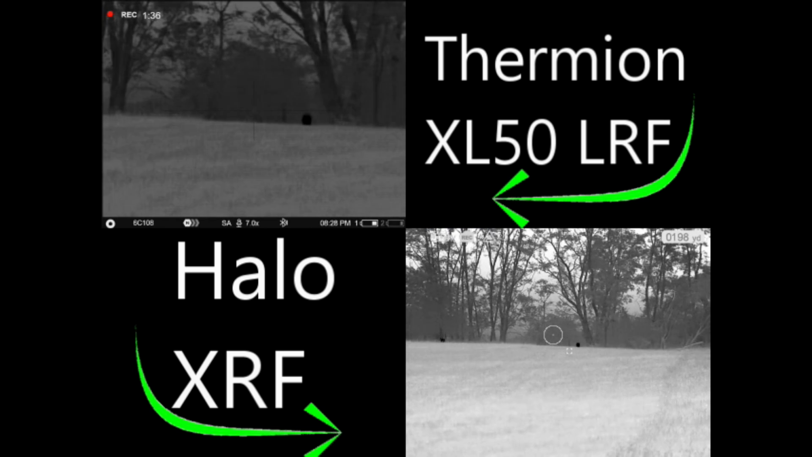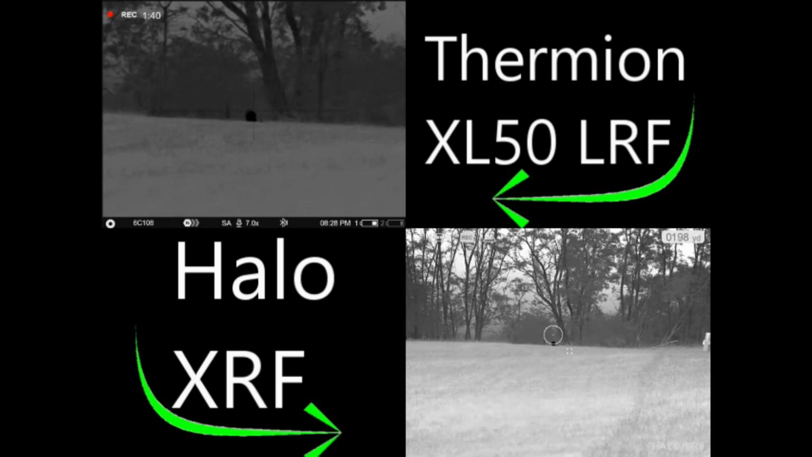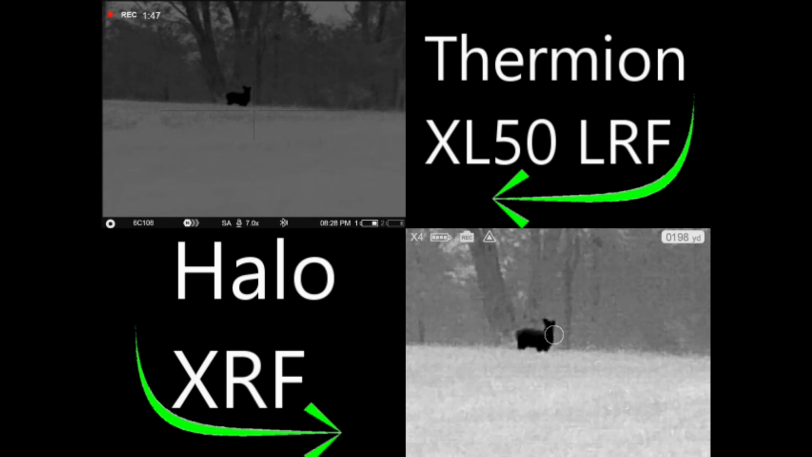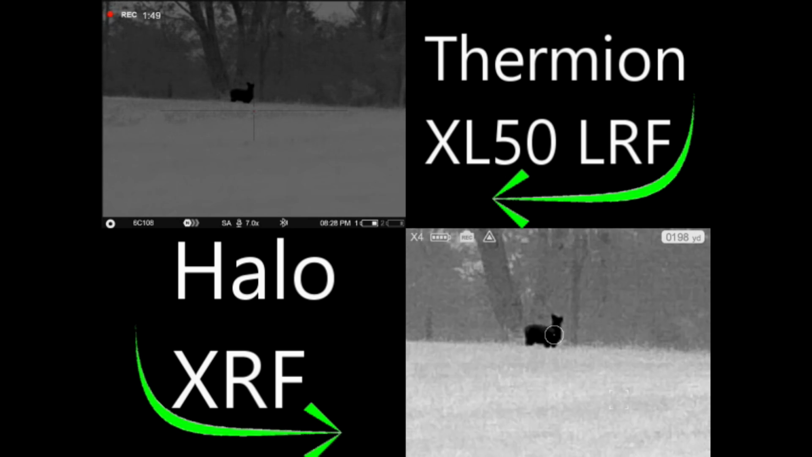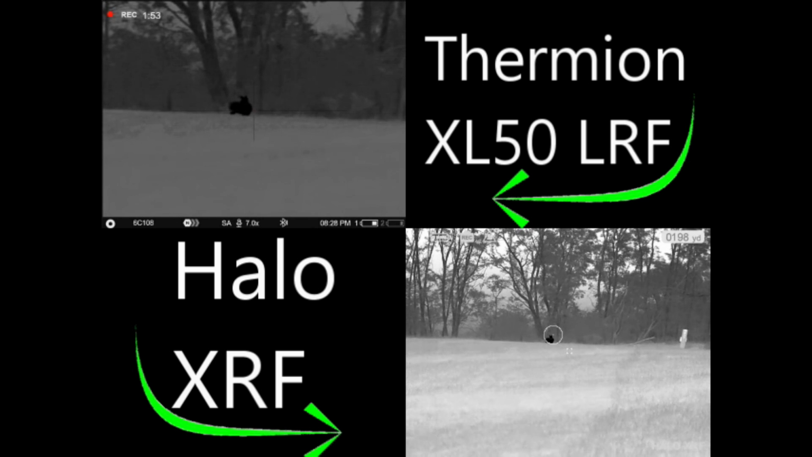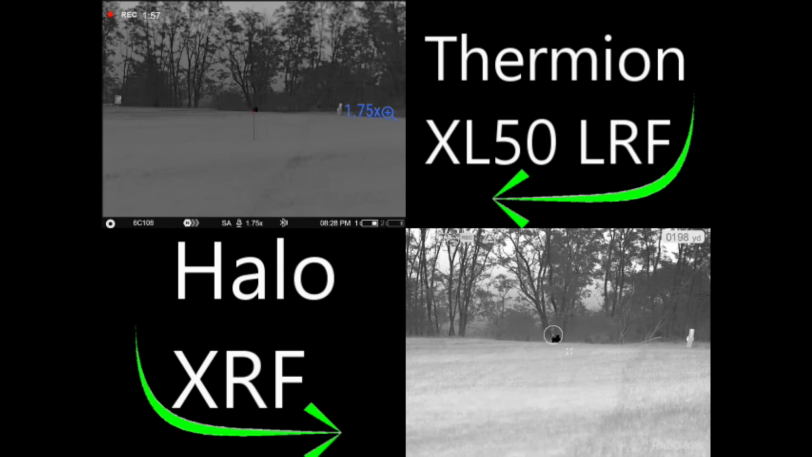It's an automatic calibration, and I think that is helping keep that image a little cleaner. But I would say the Halo's just as distorted, and it could use a nuke also. It's one of those things where if I was using this, I would have nuked the Pulsar by now, is what I'm getting at.